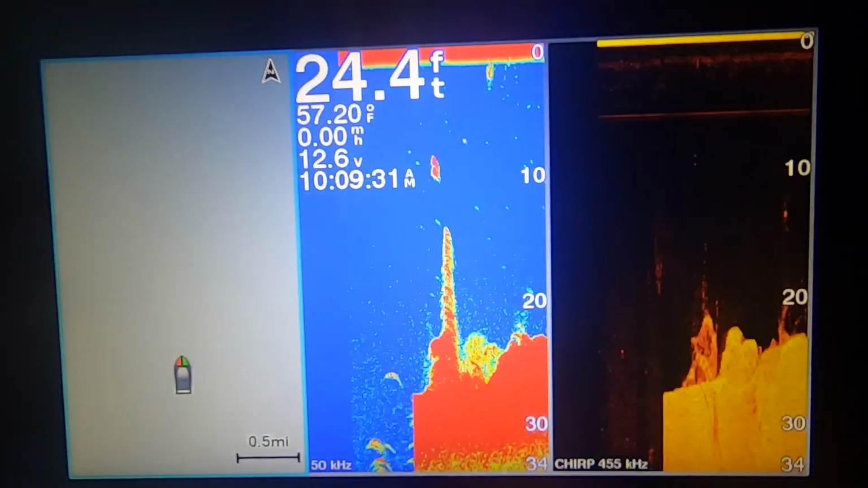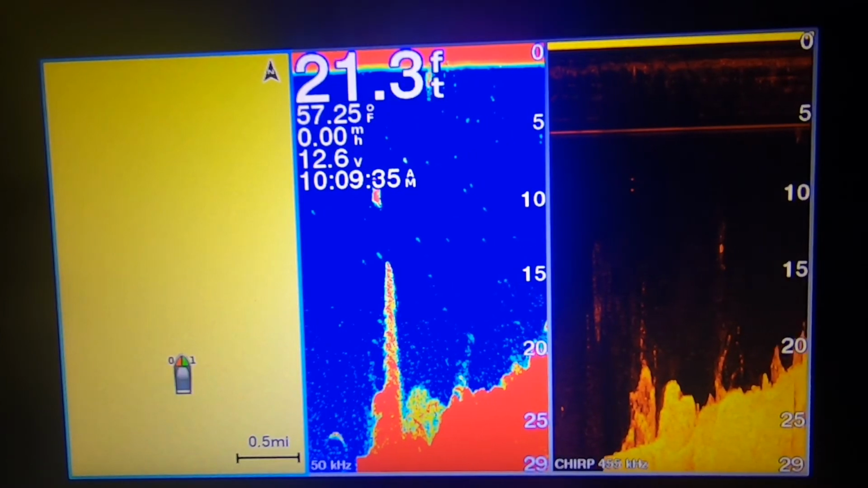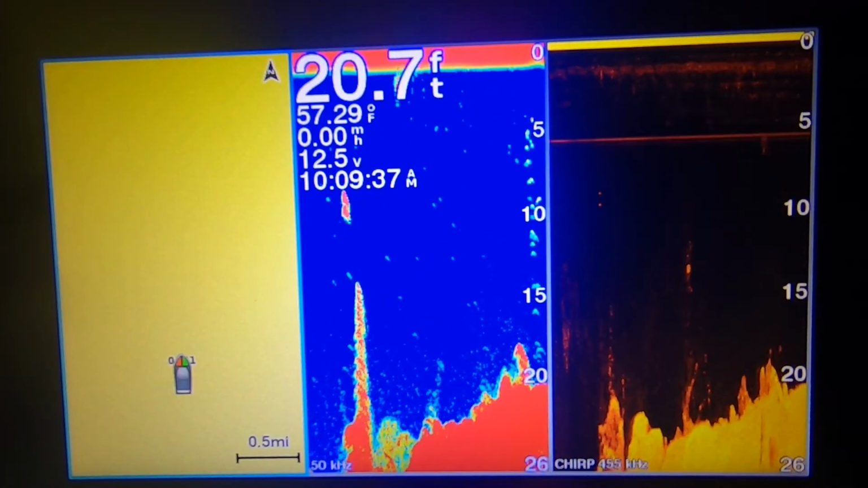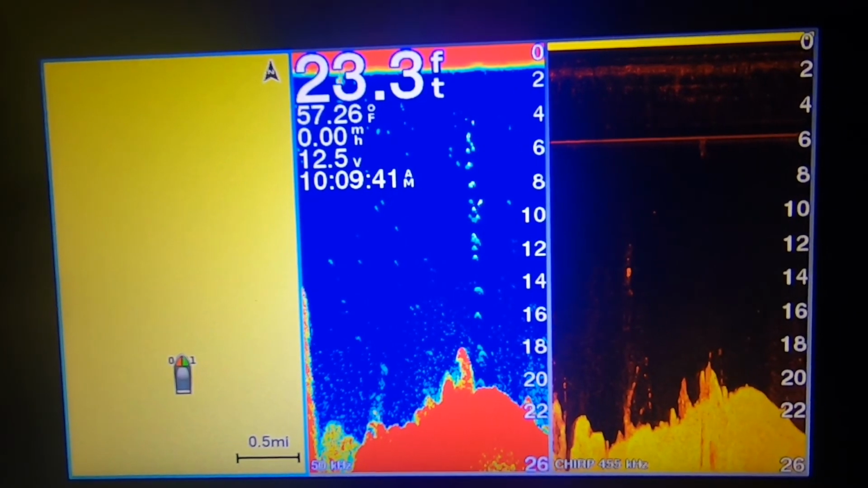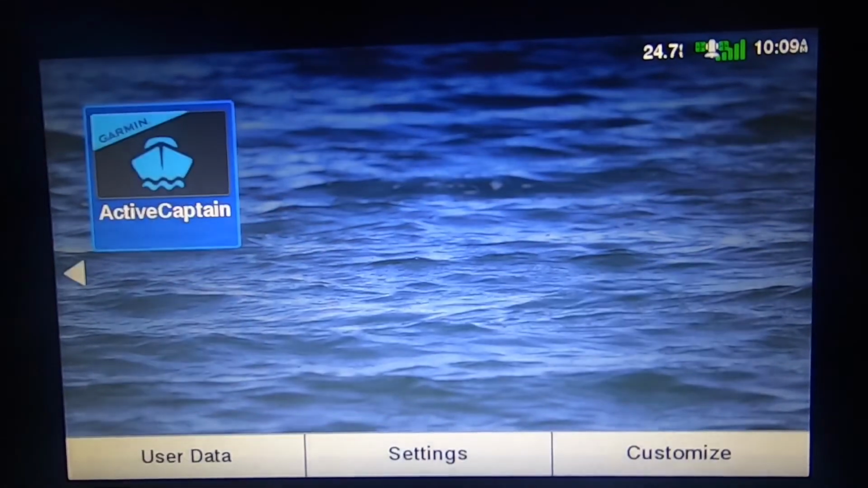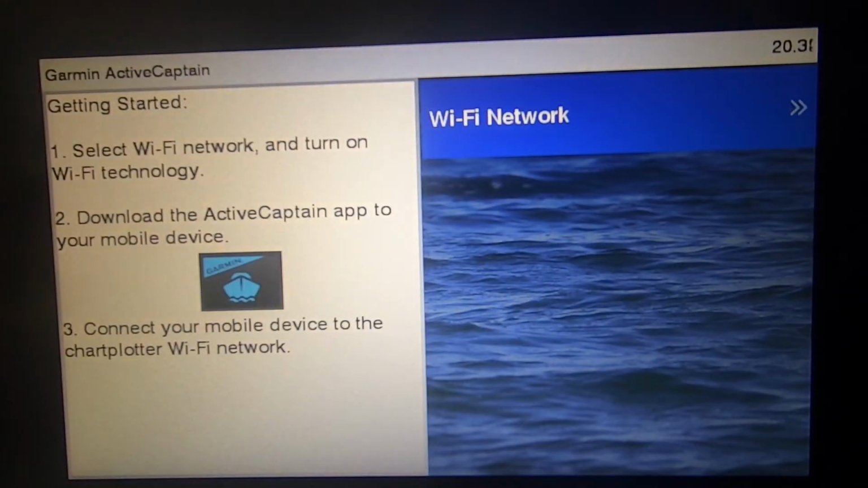And then this one, this shows all three of them. So it's got the maps, the sonar, and the true vision, or down, I call it down imaging. And this one also has Active Captain, sorry. And what that does is it allows you to connect your phone or a tablet to this device, because this device actually has a Wi-Fi network to it.